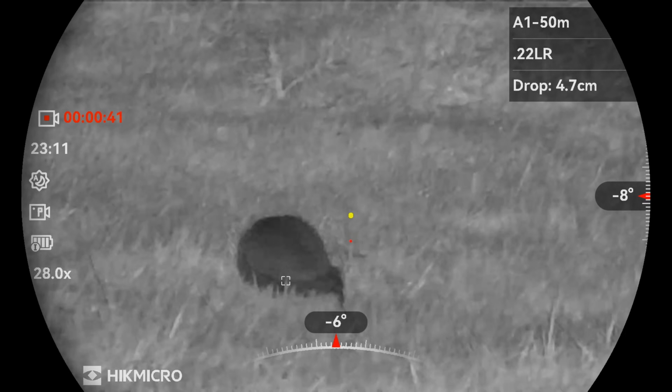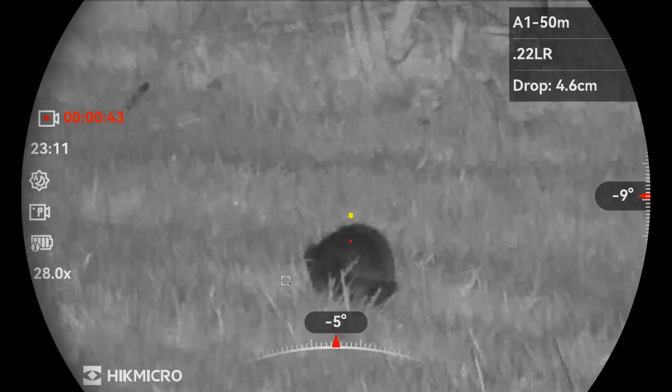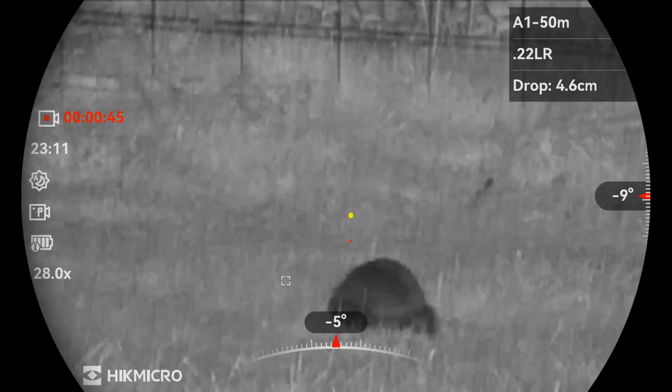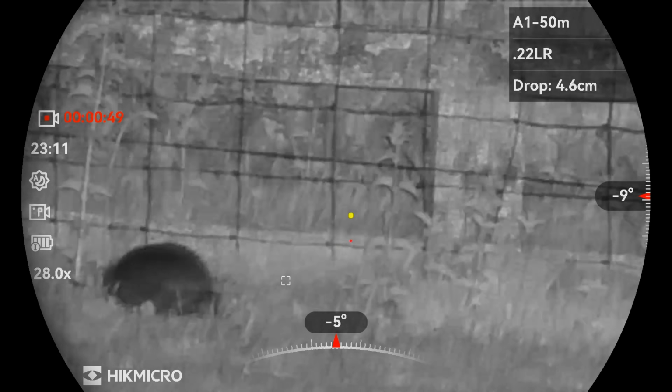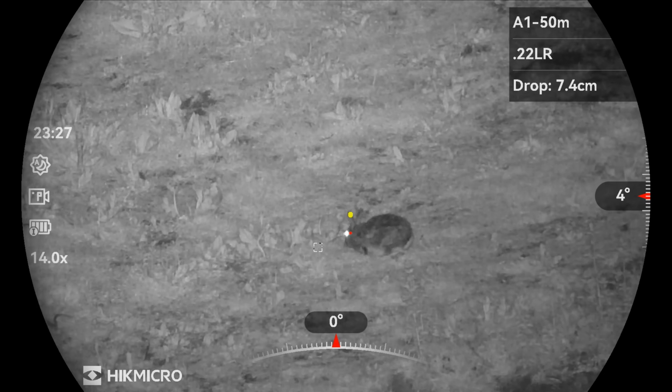This is another hedgehog I came across later on the same stretch of field. In fact, I think it was more or less heading in the same direction. Must be in hot pursuit. Right, anyhow, back to the rabbits.